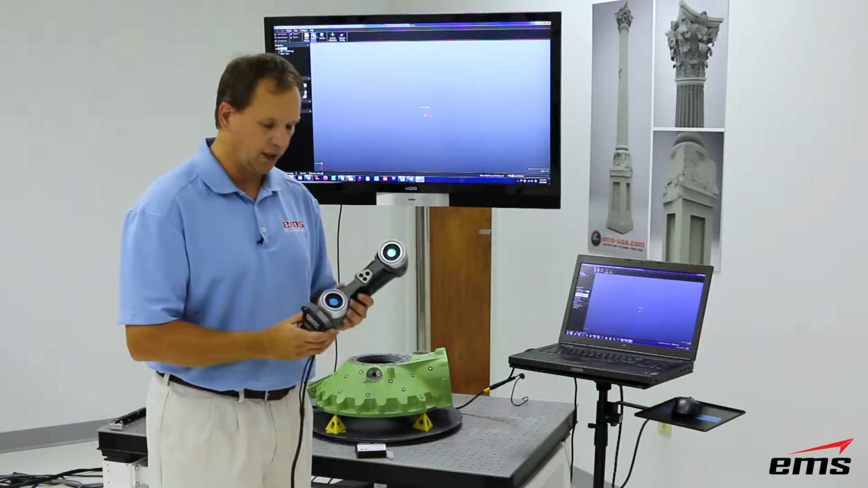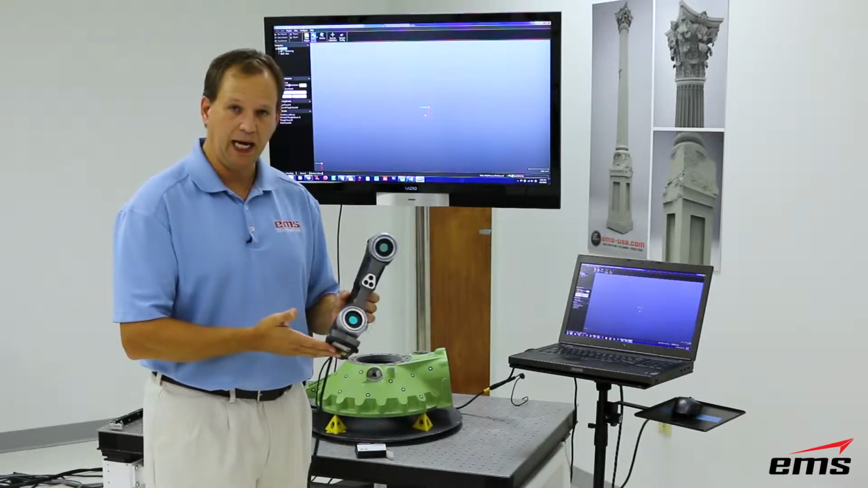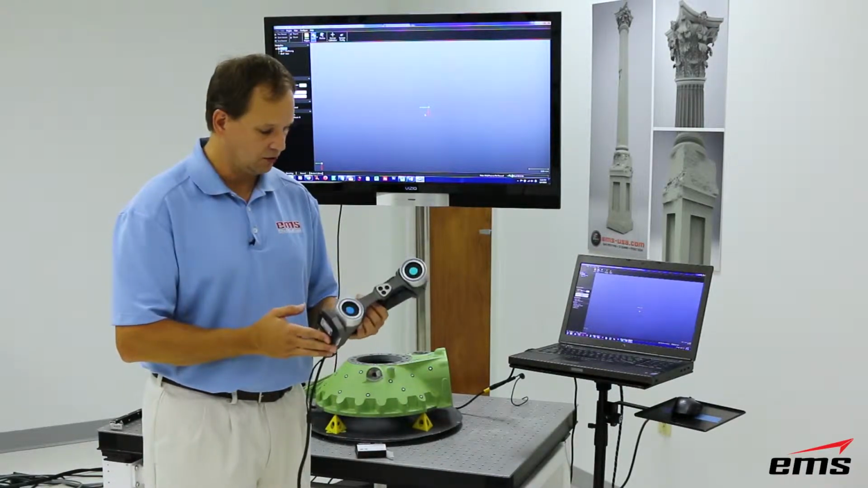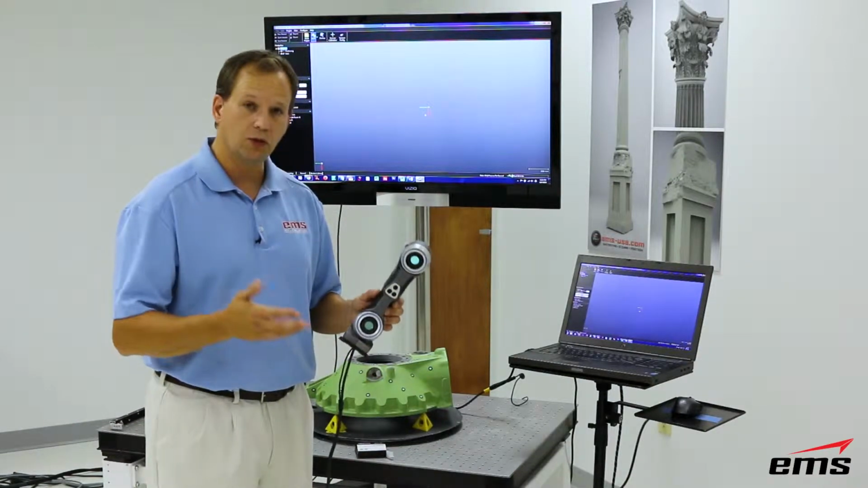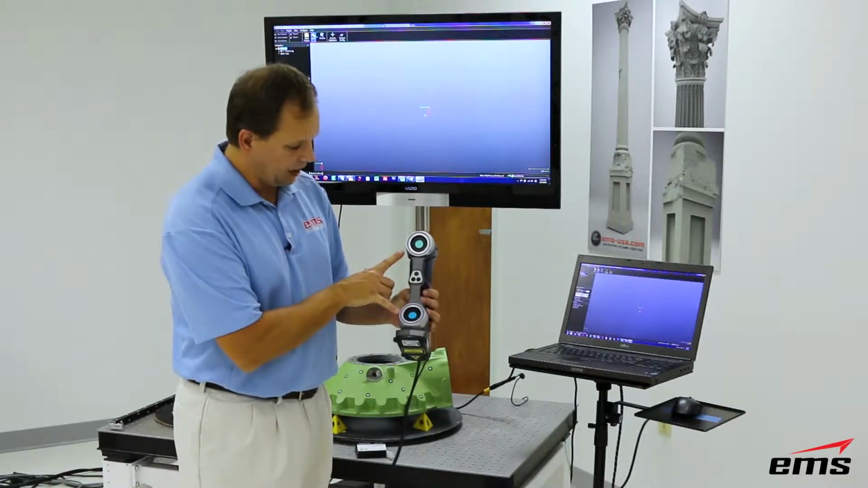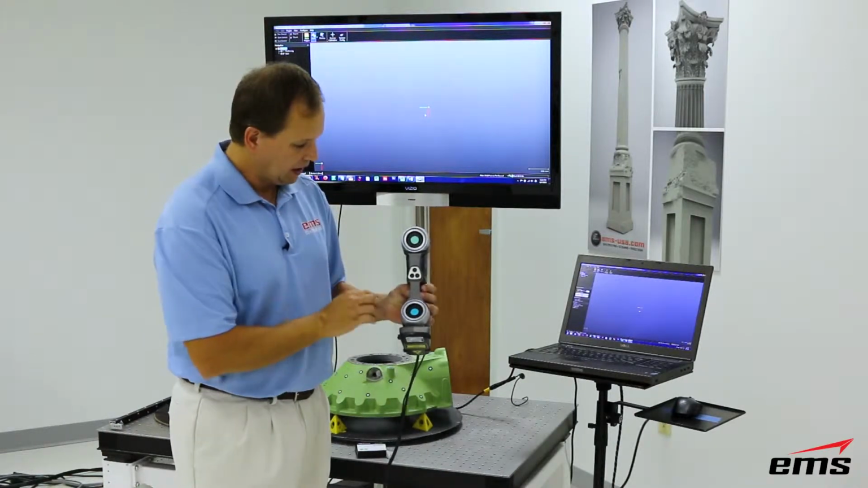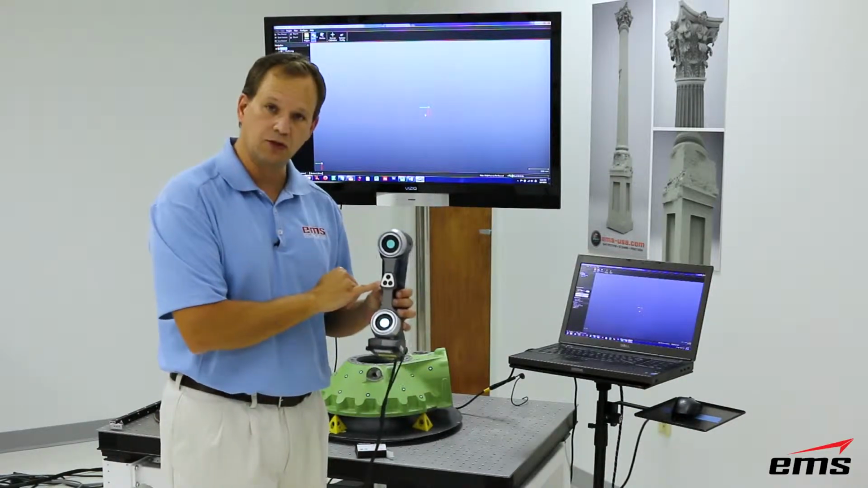The first thing you'll notice right away is just how small it is. You can see it's very narrow, very compact, lightweight, weighs just over a pound, very easy to handle and scan. So like most of their scanners, the way this one works is you've got two sensors here in the front, basically cameras. And then here is where the lasers project out.